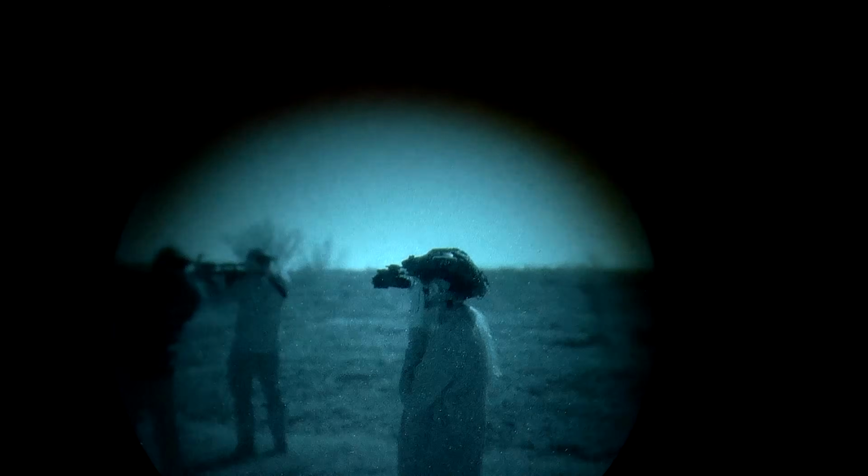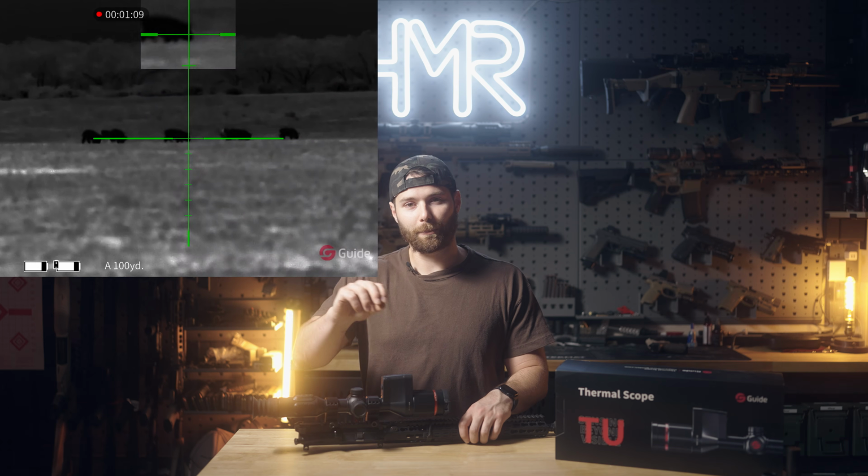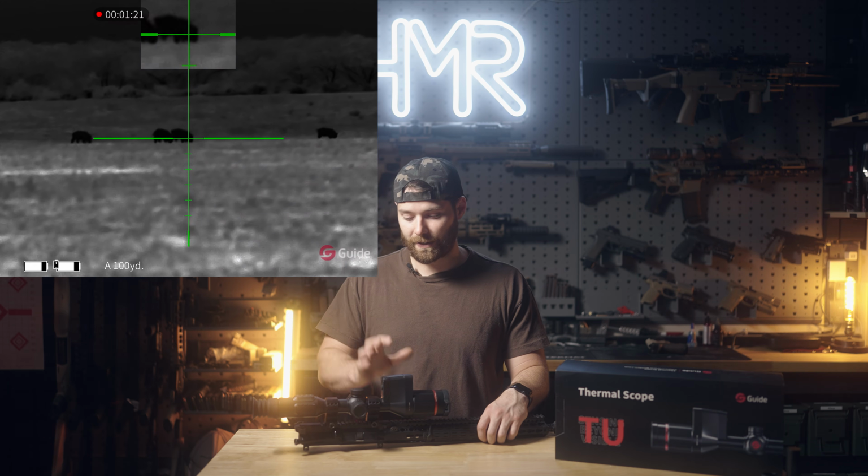Now, if you're like me and you've been doing this for over a decade and you're used to animal activity and movement, then a lot of times I end up not needing laser rangefinders personally, because I'm looking for how those glowing pixels are actually moving, because I know that hogs have a little bit more sporadic movement than deer slowly making their way across the field. But it's still useful to confirm what you're looking at, depth perception, all that. So the LRF version of this scope has that covered. And I just want to point that out, some insights from someone that has been doing thermal hunting for a very long time. Something to consider when you're looking up thermal optics that may be right for you.